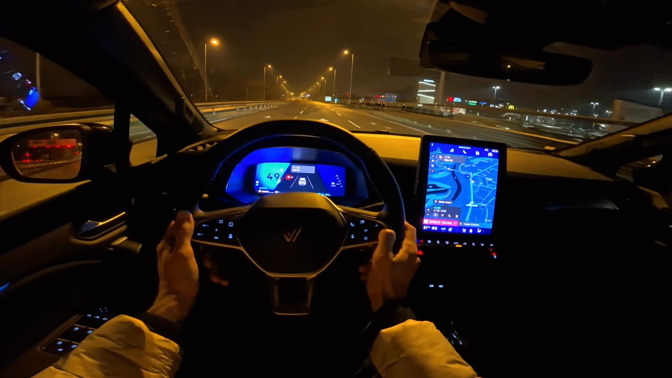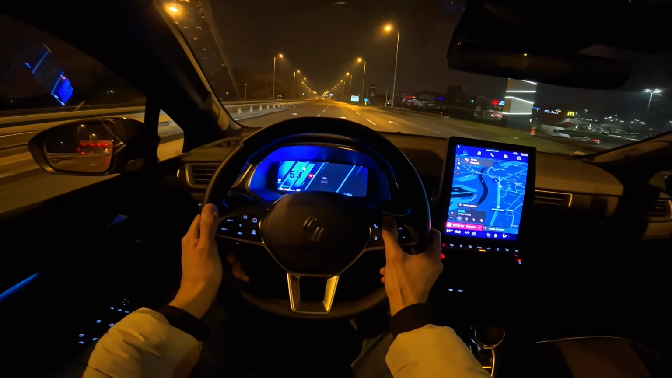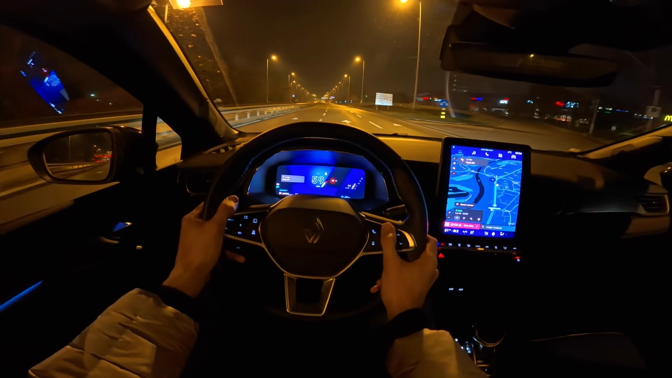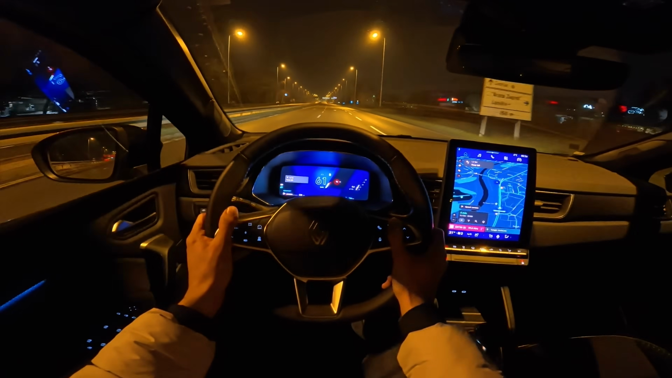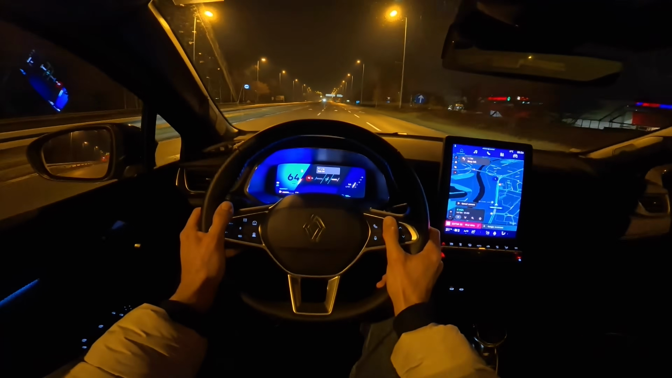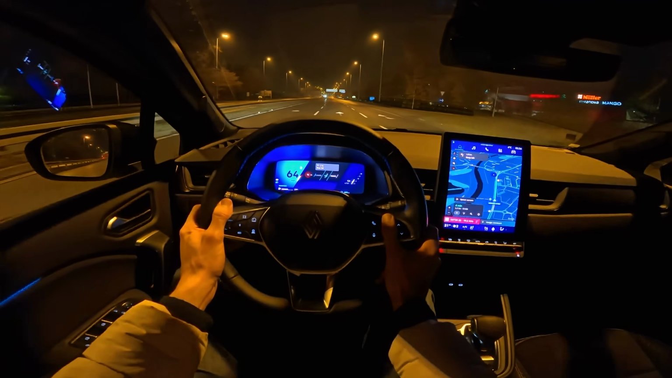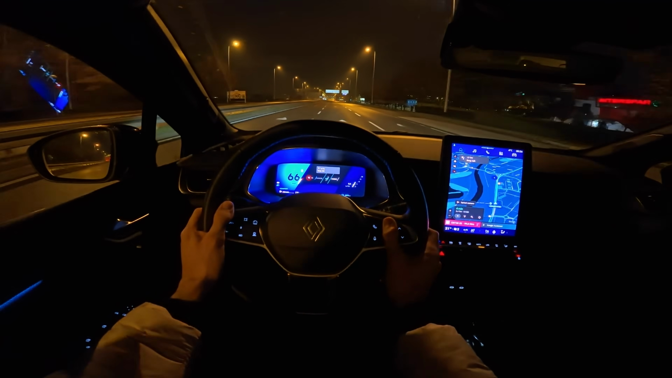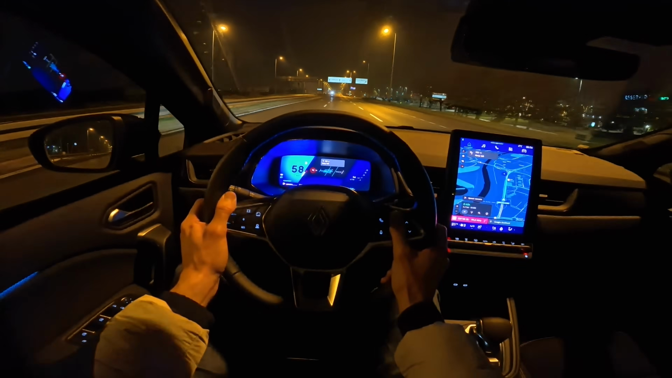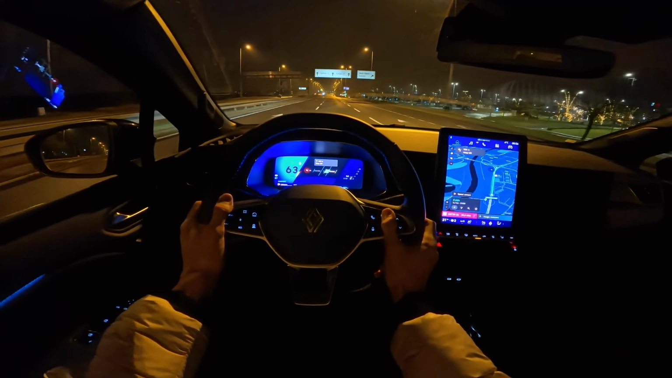Okay, you can see the display here. Now we can change to this one. I haven't shown you these. So this one's more minimalist. You can see navigation here as well. This one is Eco Power Charge. So if I slow down a little bit, you can see charge and then you can see power.